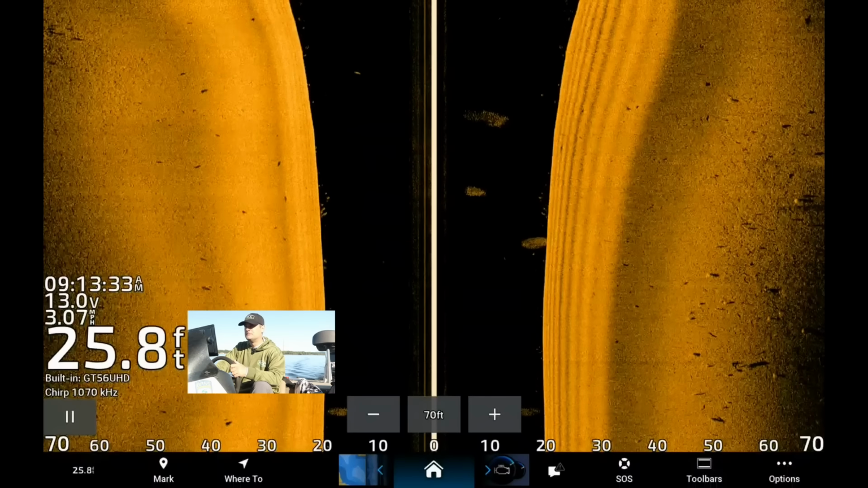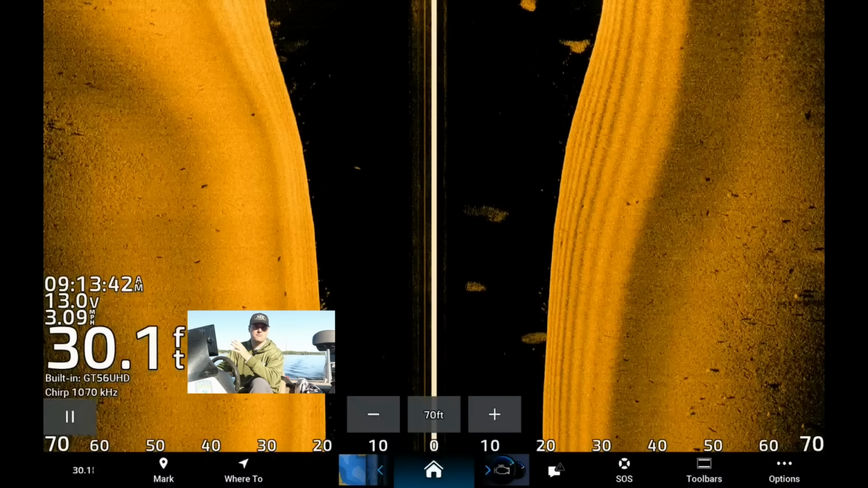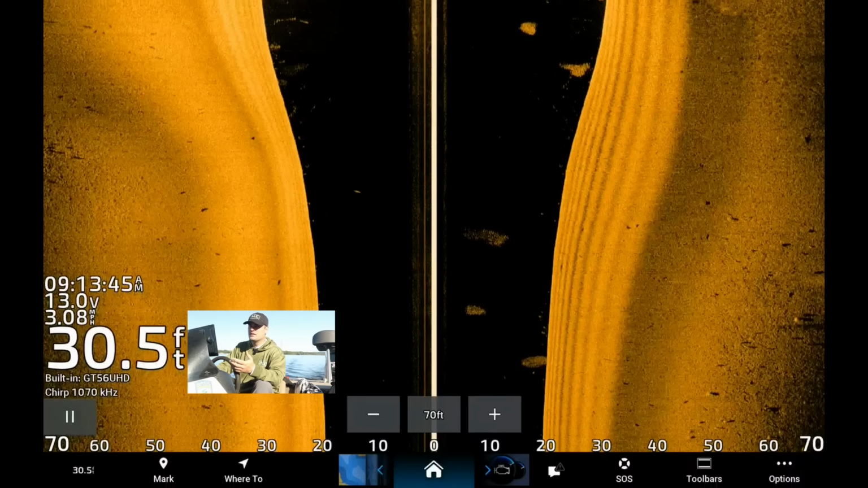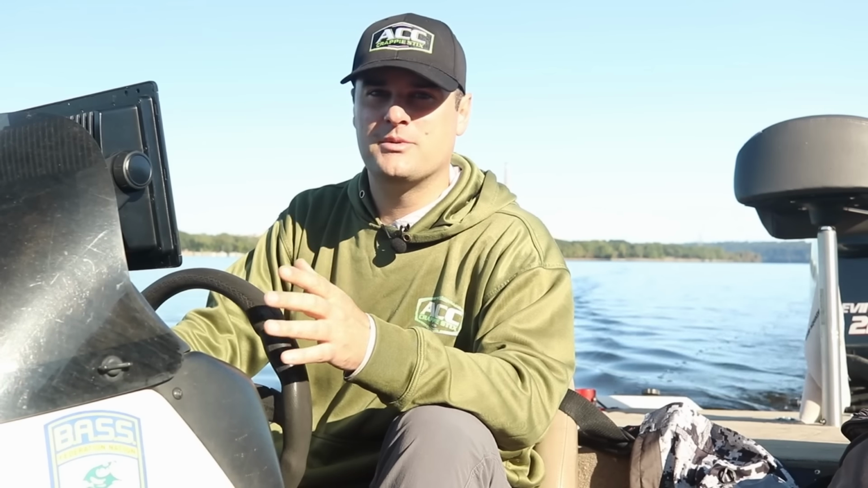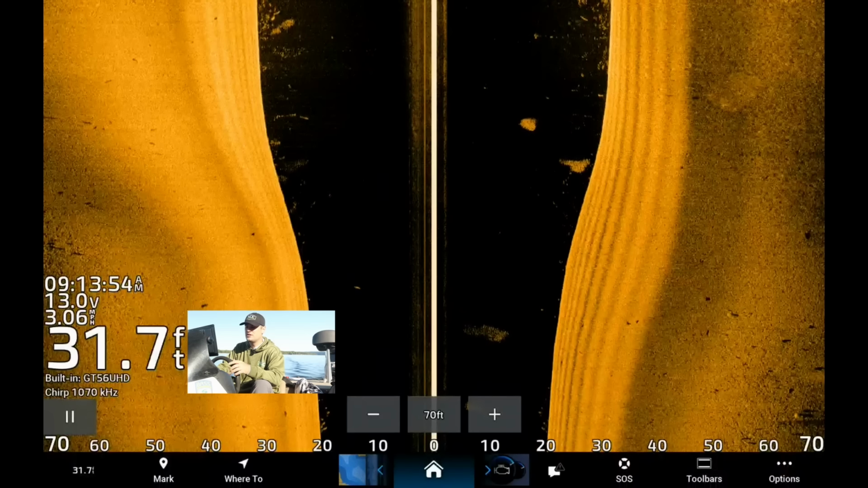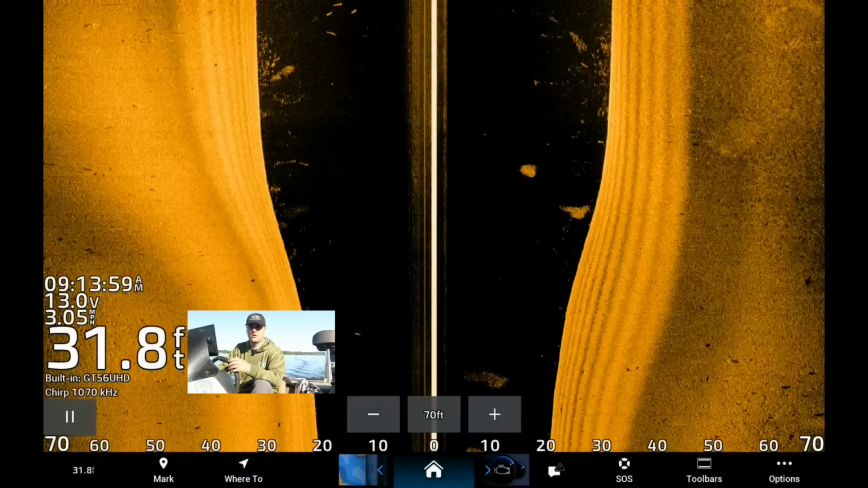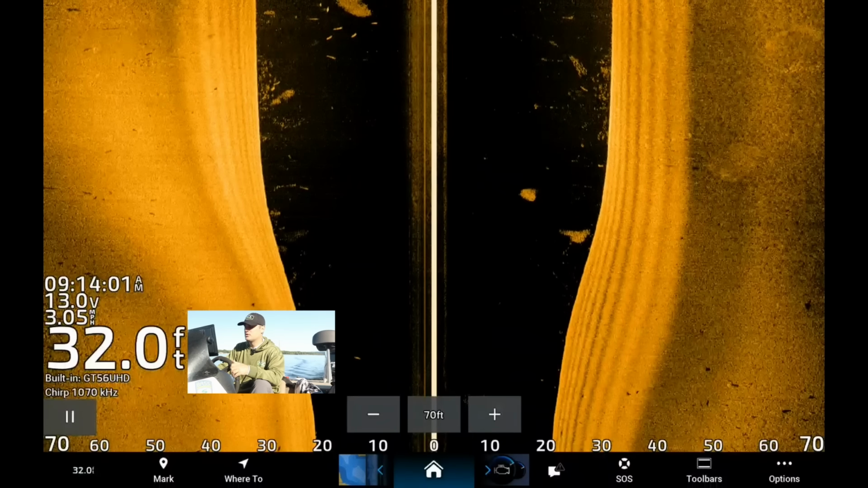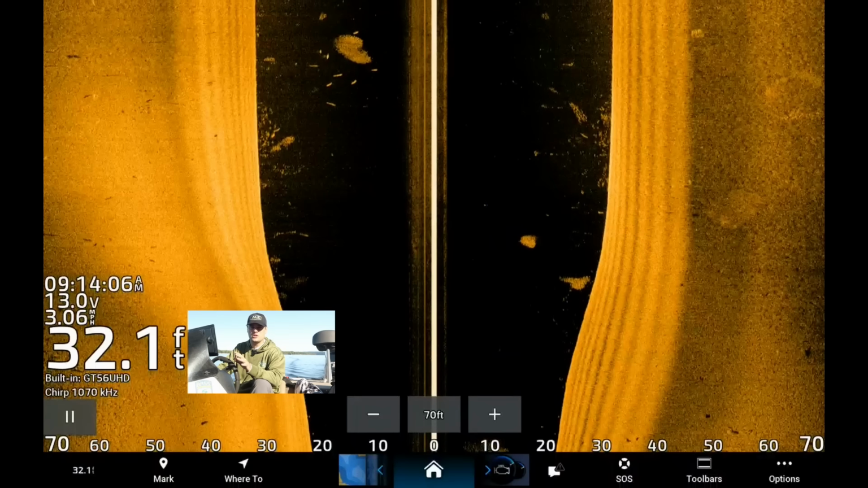And then Lowrance, you might be able to find Lowrance HDS Lives. I haven't found a ton of them in my area. I live in the Twin Cities area, Minneapolis, St. Paul. I live in western Wisconsin, but I'm close enough to that area that there should be a lot available, and I haven't seen a ton. But you still should be able to find a 7-inch HDS Live or even a 9-inch HDS Live Lowrance unit for probably under $1,000 on the used market. And again, really good screen quality, good transducer quality. So those are the 3 groups of units I would really recommend looking for on the used marketplace.